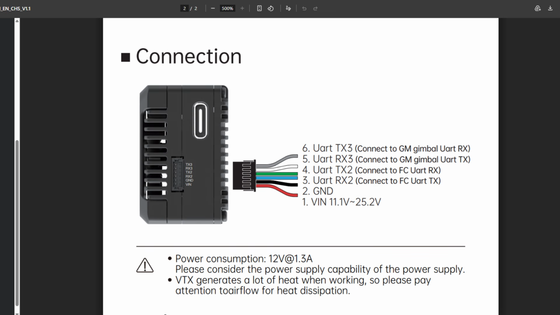11 volts is just a very weird voltage requirement. And I have firsthand witnessed someone get caught out by this as well. One of my friends actually wired this into his drone without realizing that, and then found the camera wouldn't work because he had the wrong voltage. So just something to be mindful of.